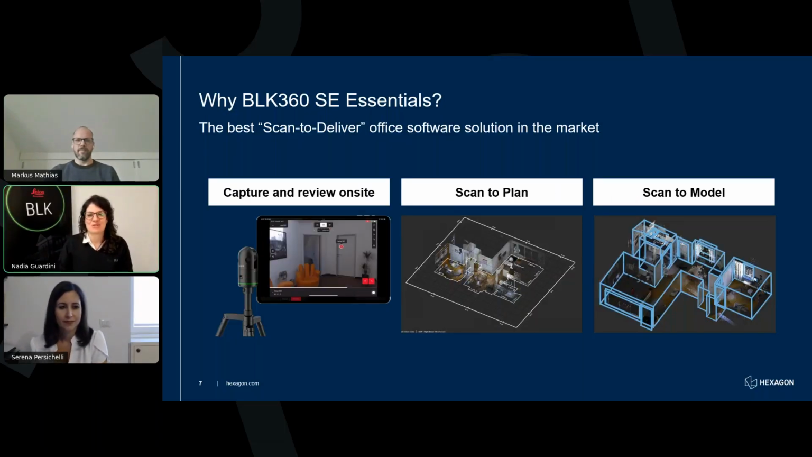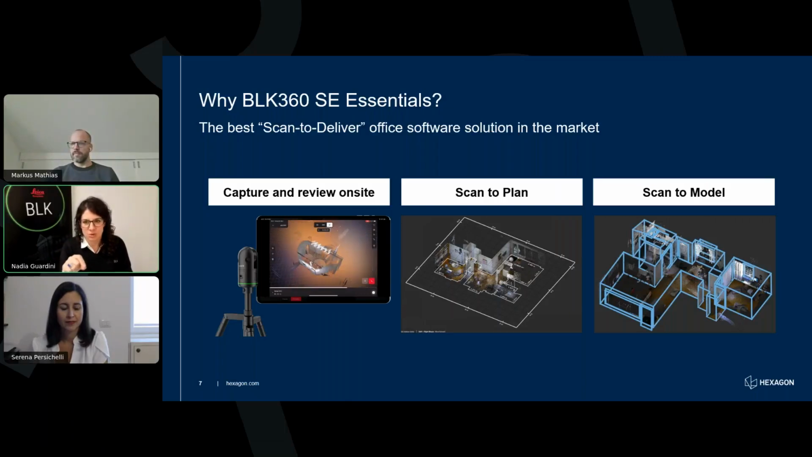Now, let's take a moment to quickly highlight the main benefits of the BLK360 SE Essentials. First of all, it lets you scan and review the data directly on site in near real time. So you stay in control of the capture process and can ensure high quality, complete data from the start.